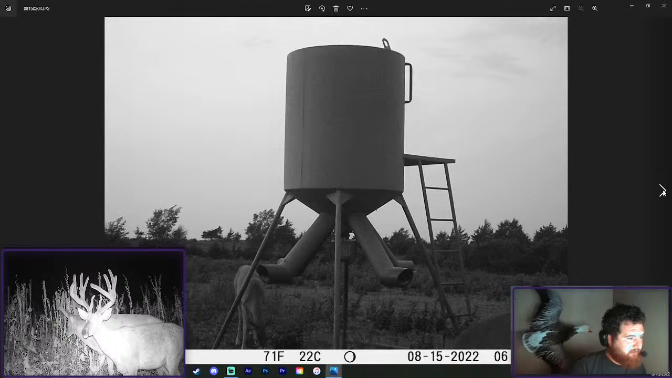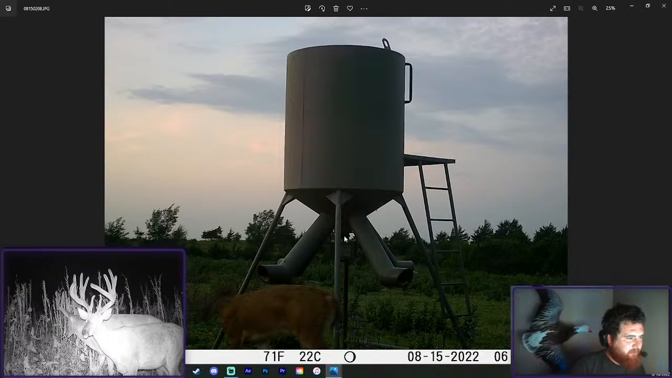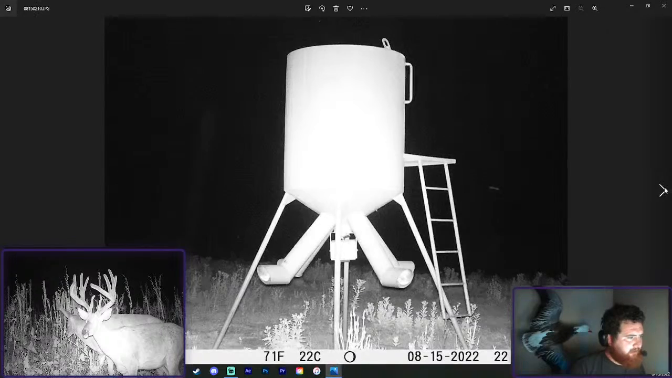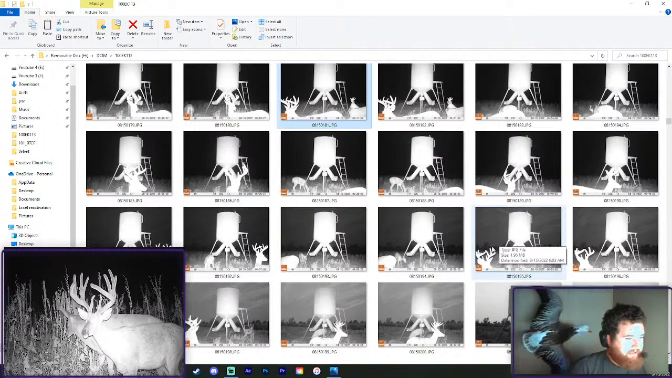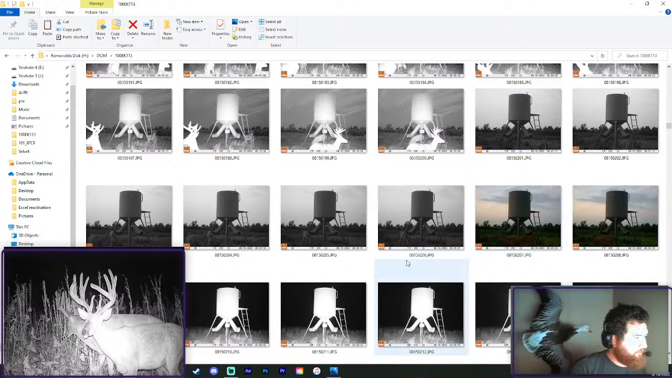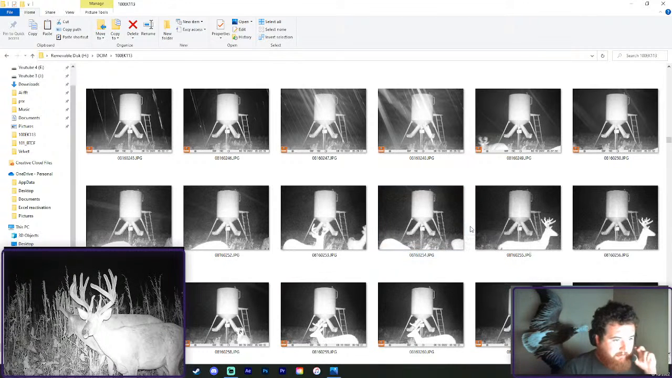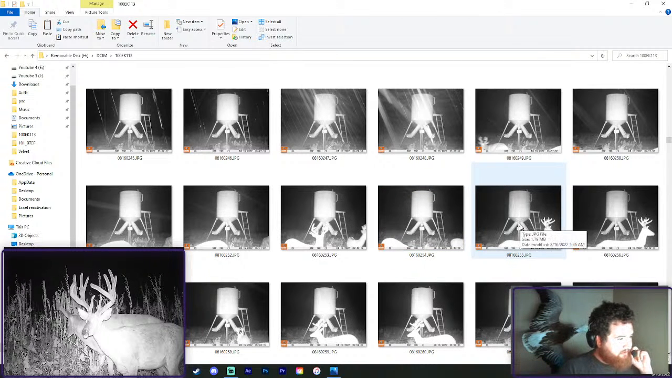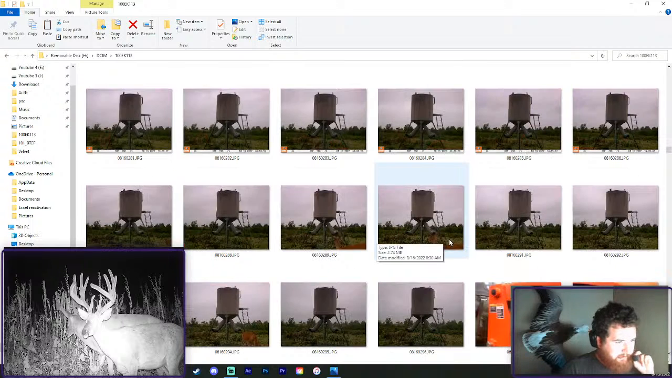This spot gets really good later in the season. I think it'd be really good this time of year as well. There just hasn't been any food in here, and it's in a huge, like a 700 acre, basically bedding area, but there's no food in there until we fill the feeder and stuff starts growing. So hopefully we can get some rain. But I think it's just that same buck. We've actually gotten kind of lucky.